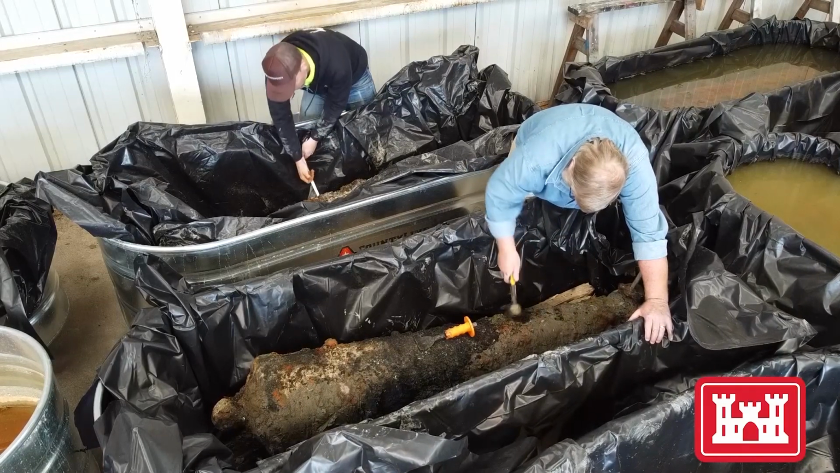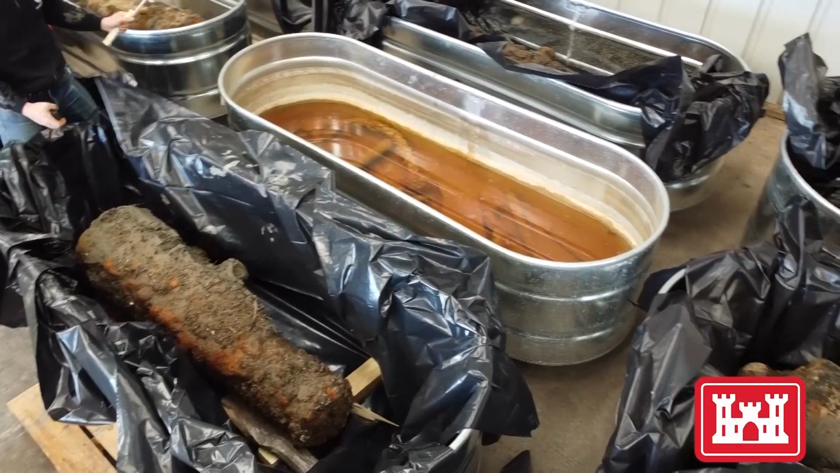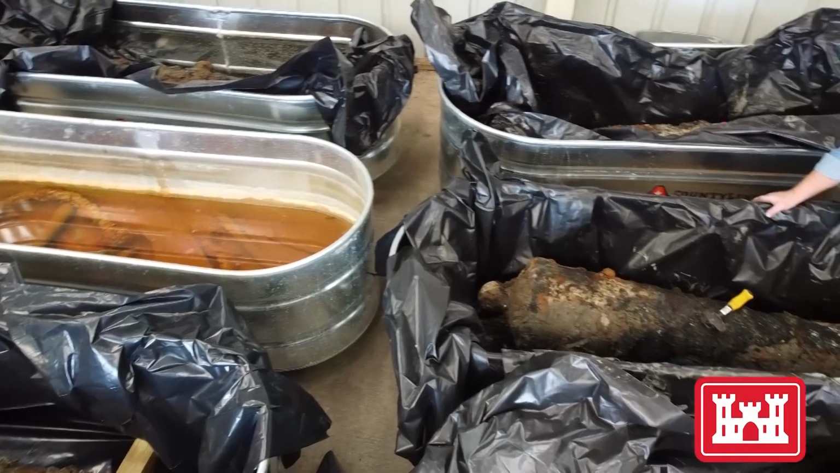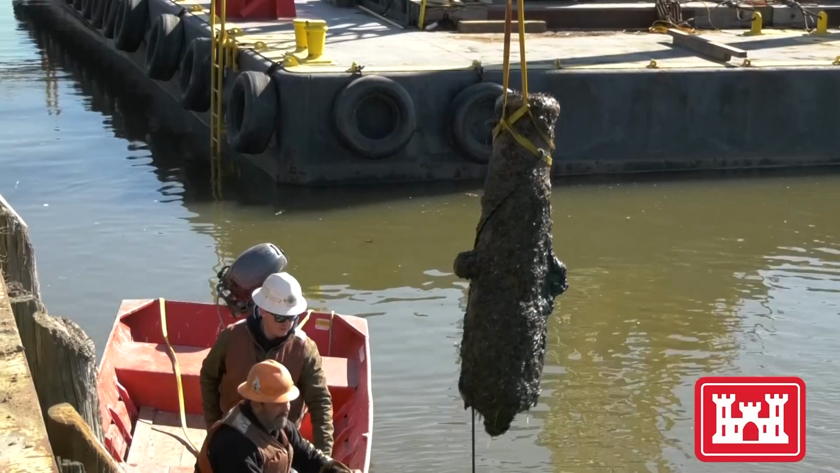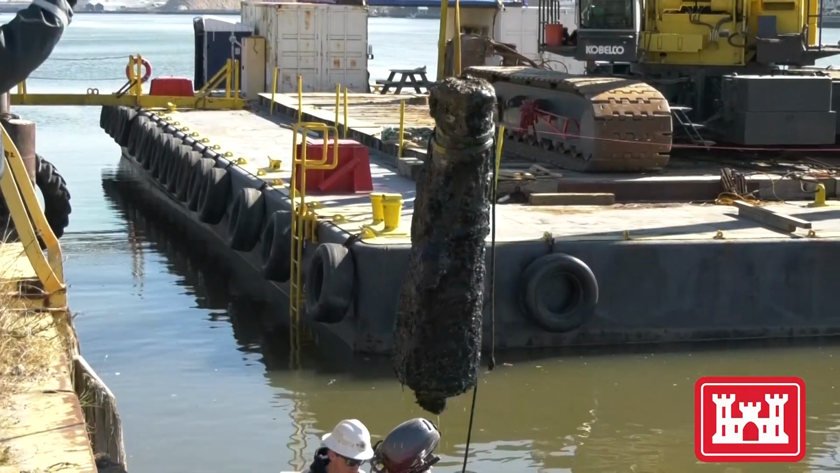Once the research is complete, there's more work to be done. We are going to identify a few that would be great candidates for conservation, and we are going to try to conserve those. We hope that they will be put on exhibit locally in Savannah so that people can see them, and we're just interested to learn more about the story. So hopefully it'll shine a light on the Revolutionary War period in Savannah and how it was saved from the French. Reporting from Savannah, I'm Michael Jordan for the Savannah District, U.S. Army Corps of Engineers.